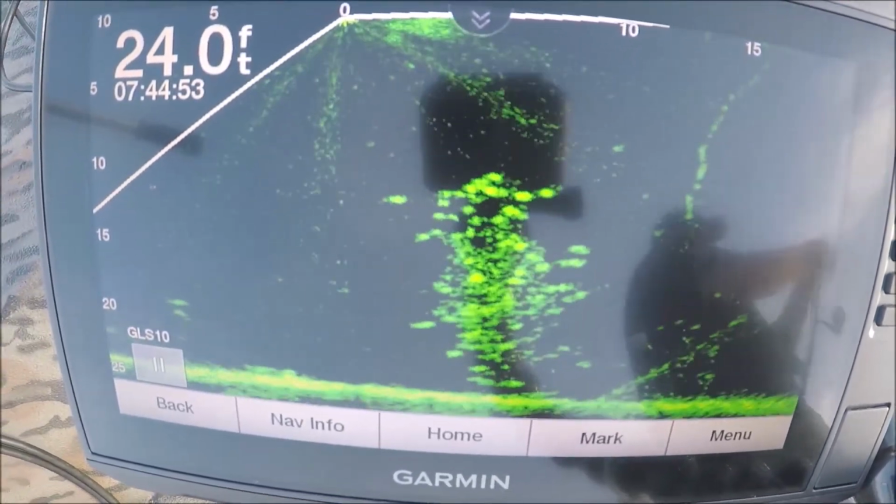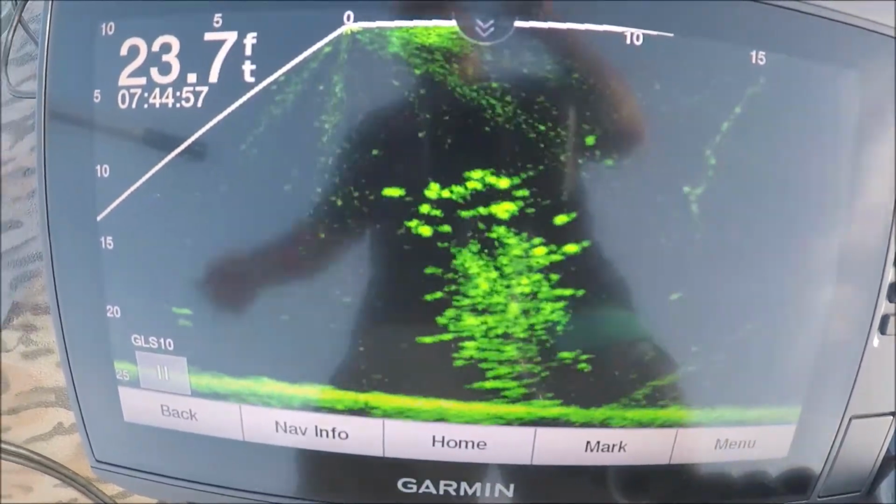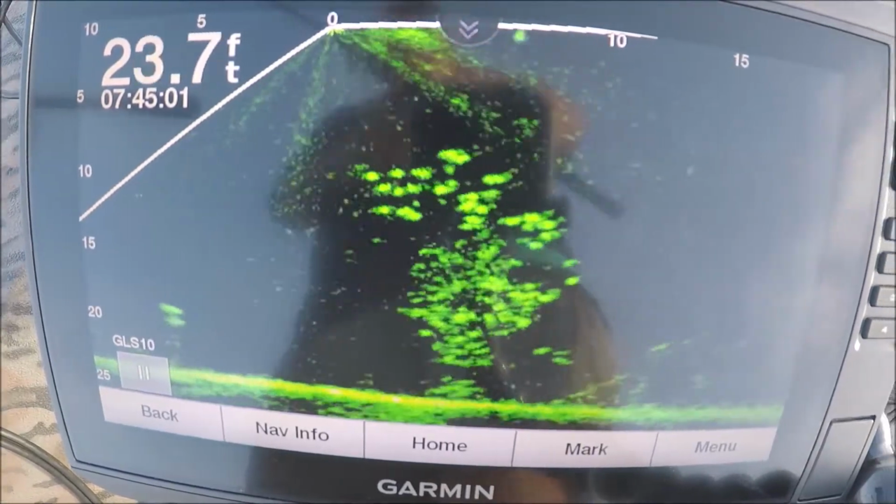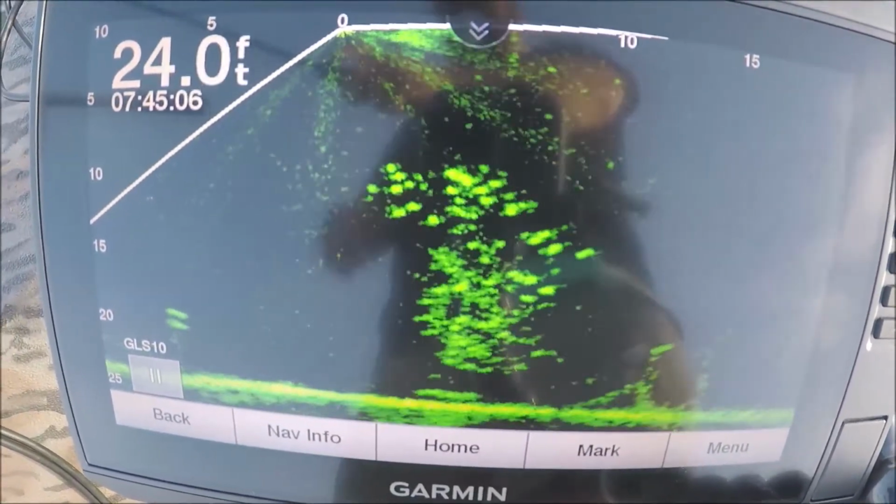All right, got another minnow. Let's see. There's a good wad of them. Drop a bait down. There goes my bait. Right in the middle of them there.